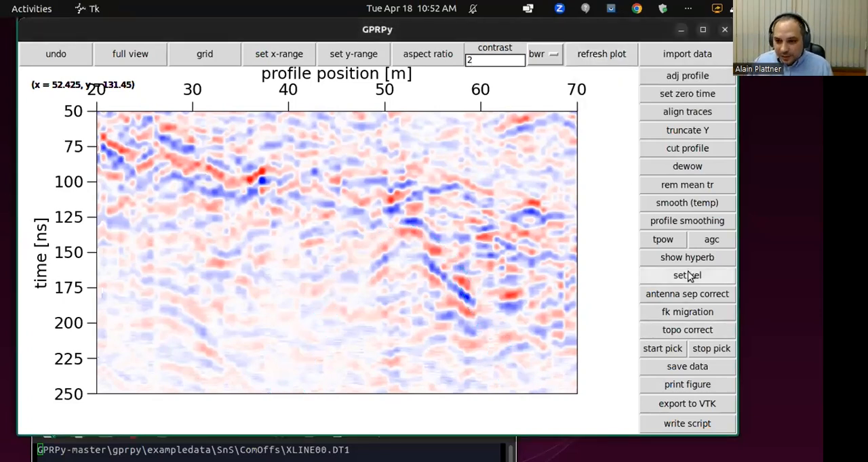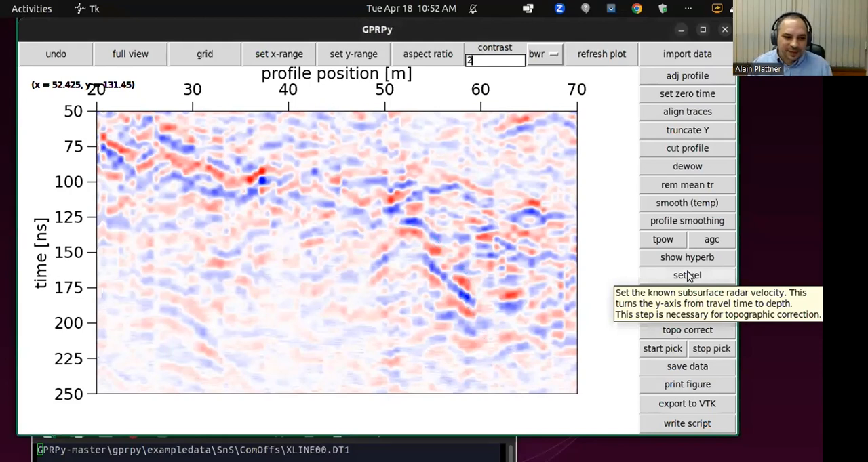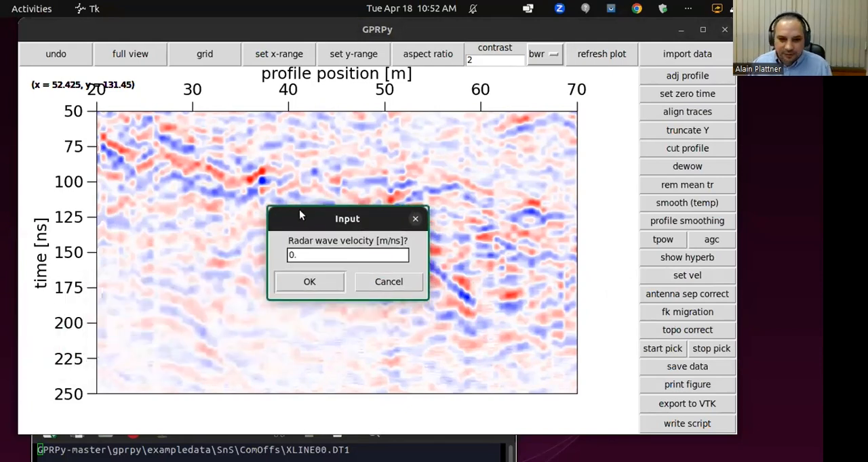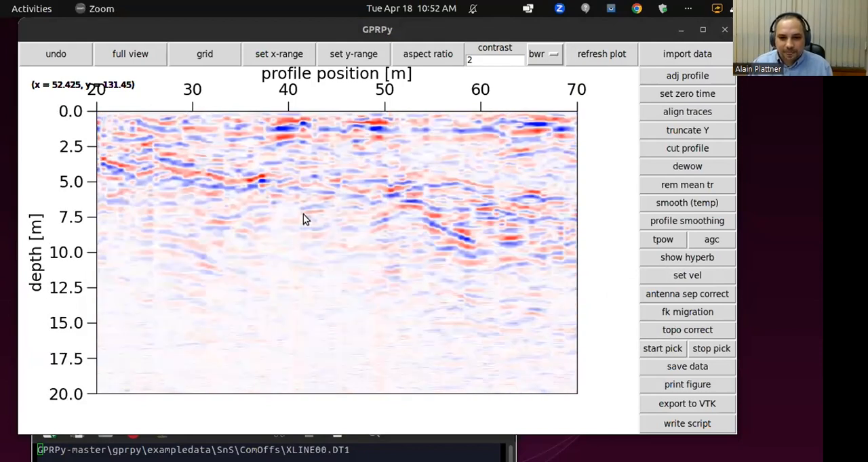So from somewhere else, which I'll show you a little bit later, we got a wave velocity of 0.1. If you want to, you can also use a different number, of course. But this is the one that I got from a wide angle reflection and refraction experiment at the same location. I got 0.1. And when I click enter, it switches.